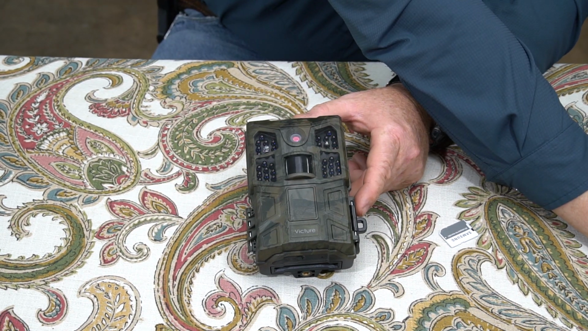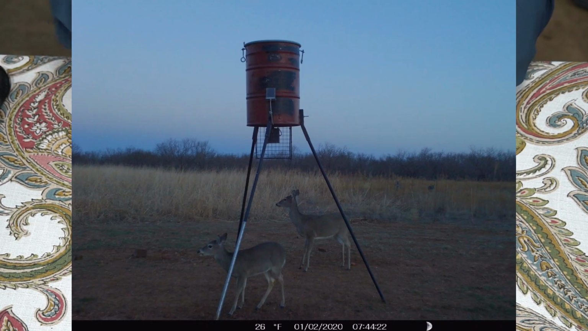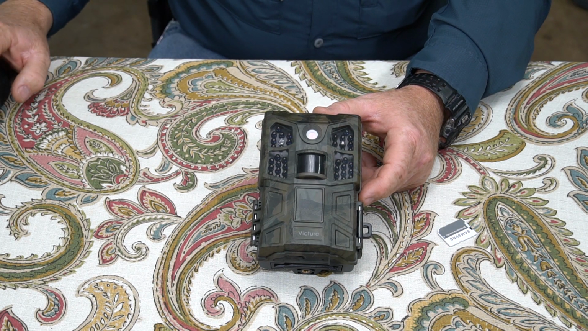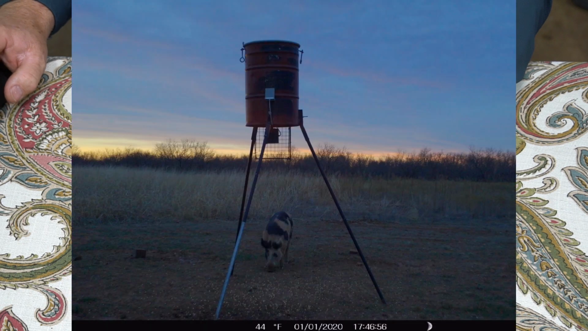Alright, and the next picture I'm going to throw up here is a late afternoon picture. We've got a couple little fawns there, yearlings underneath the feeder. That's a very good picture. Very clear, very sharp, and the color balance is excellent on that picture as well. Okay, this is a late afternoon picture with a little red sky in the back. Got a hog at the feeder. It's a little bit darker, but a pretty decent picture. No question about it. Very good picture.